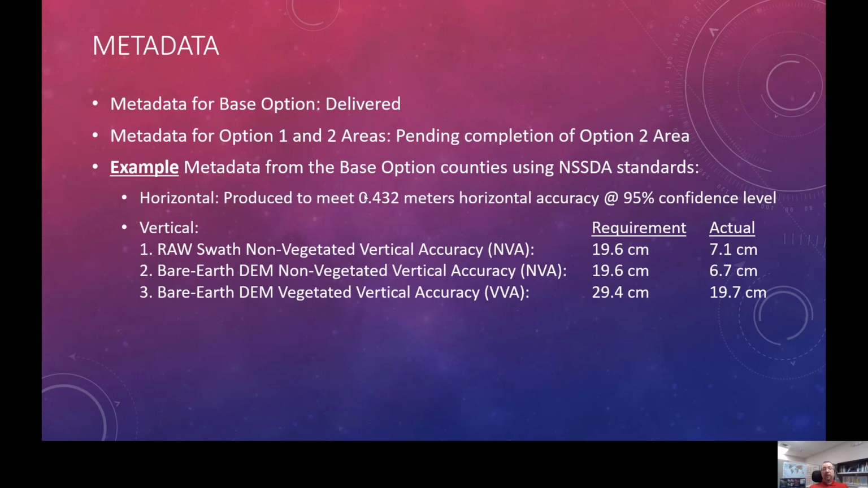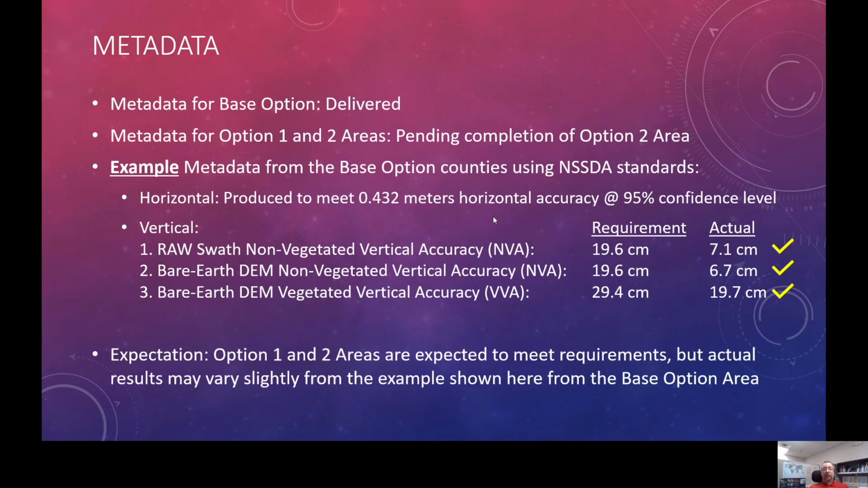Vertical, though, is what we're really interested in with LiDAR. On the left, you can see the requirements as we go down through the NVA of the LiDAR points, followed by the NVA and VVA of the DEM. Again, here are the requirements we covered earlier, and the actual results from the metadata. As we check all three of those off, it's looking good. We are within the requirements. Again, these are example values. They will change when we get to option 1 and 2 areas, but we expect them to be delivered within the specifications.